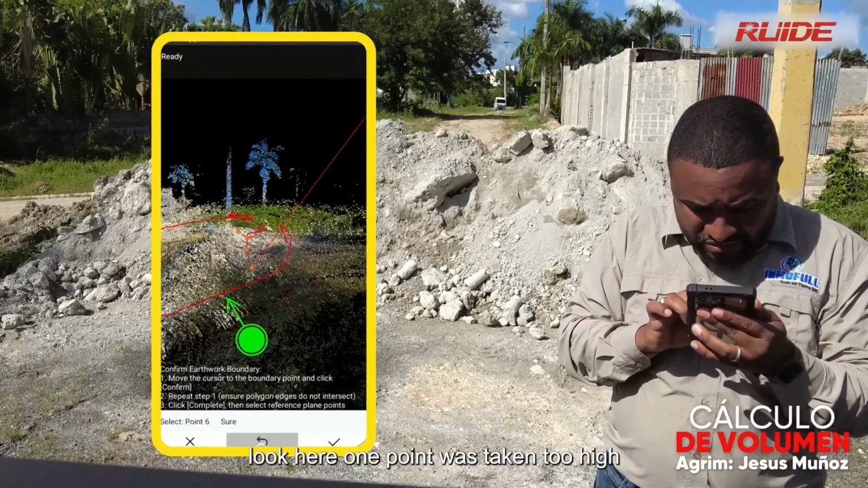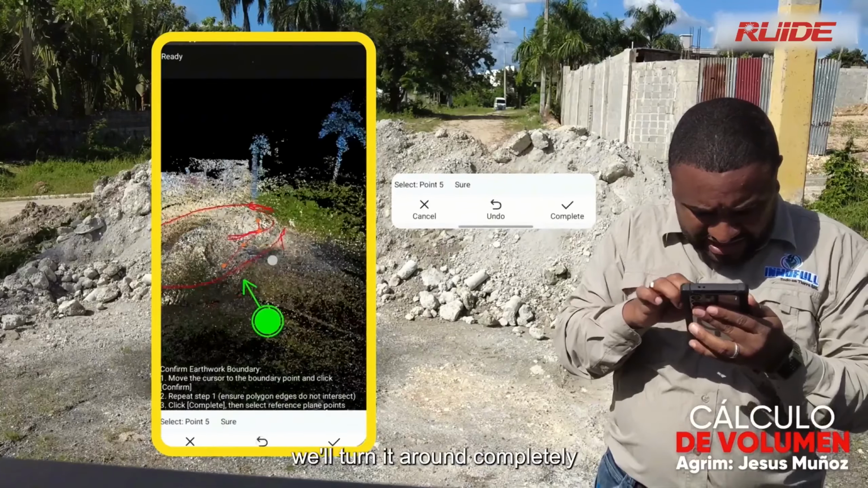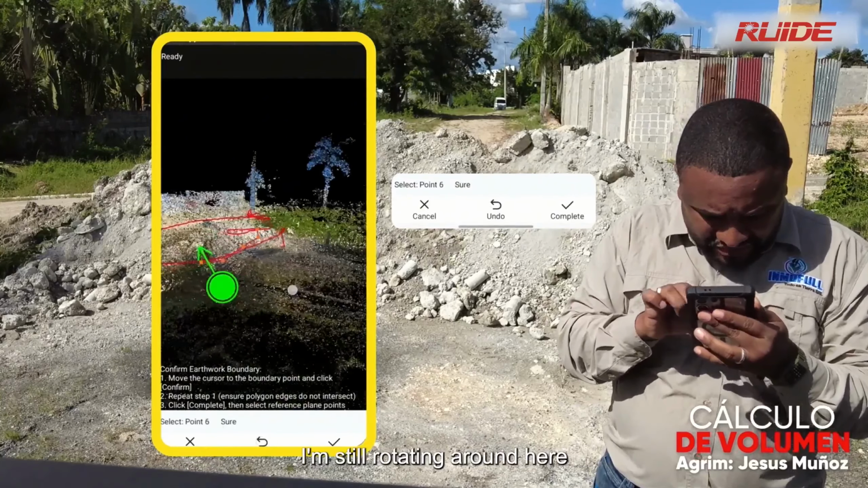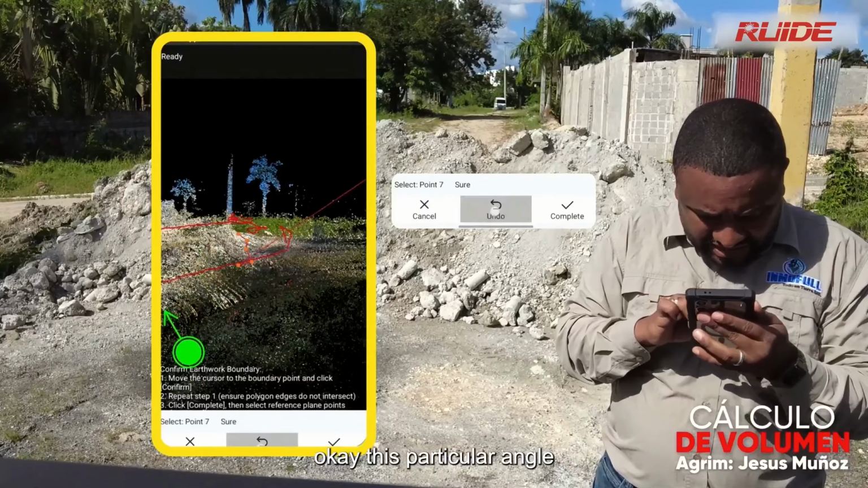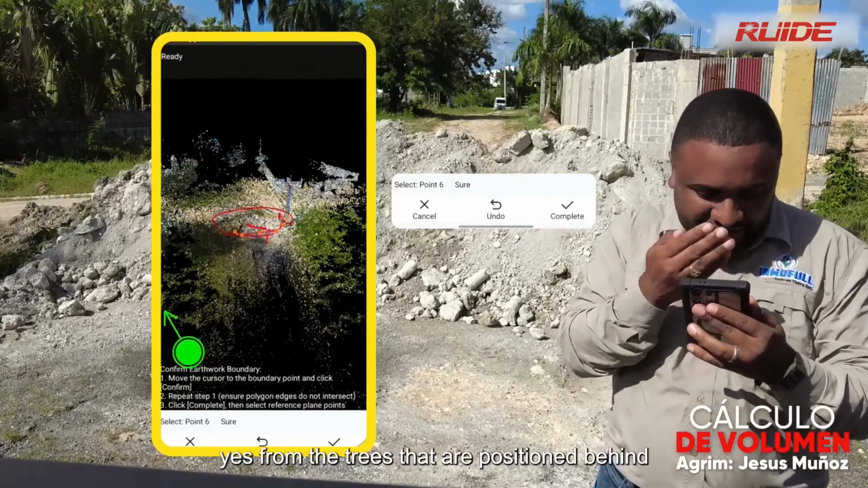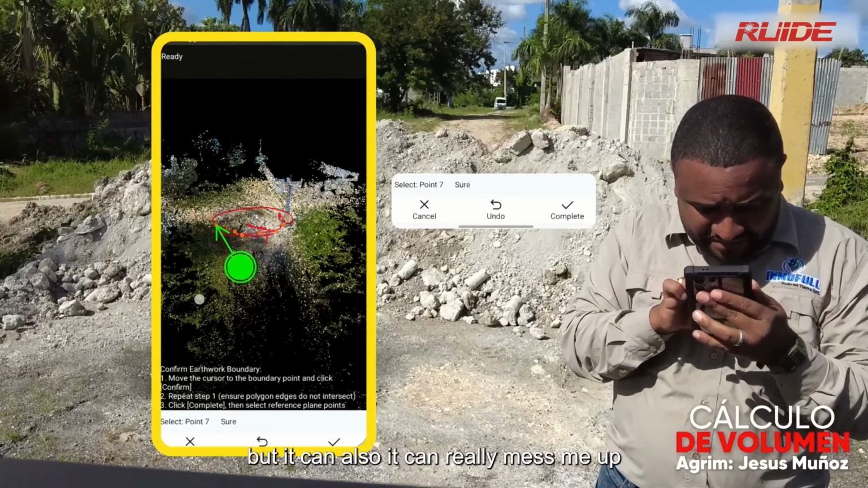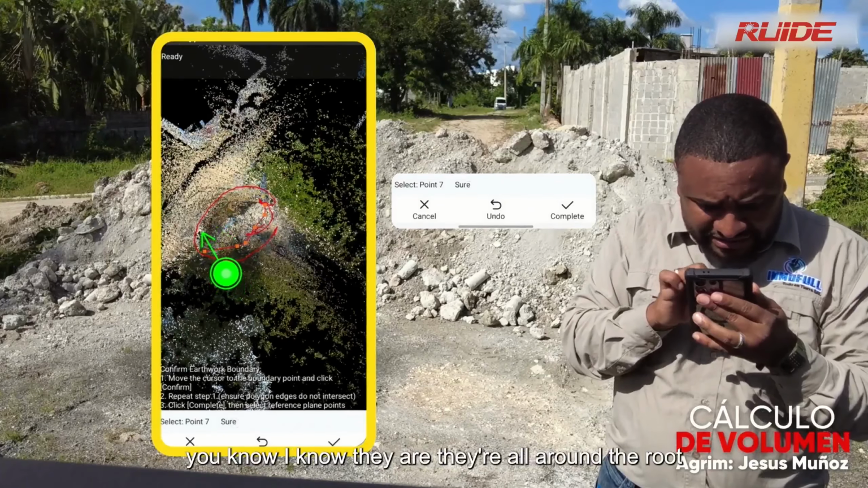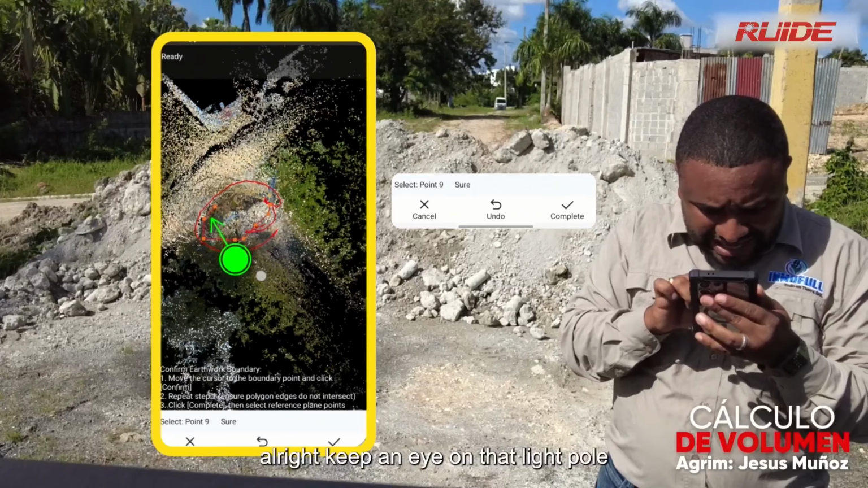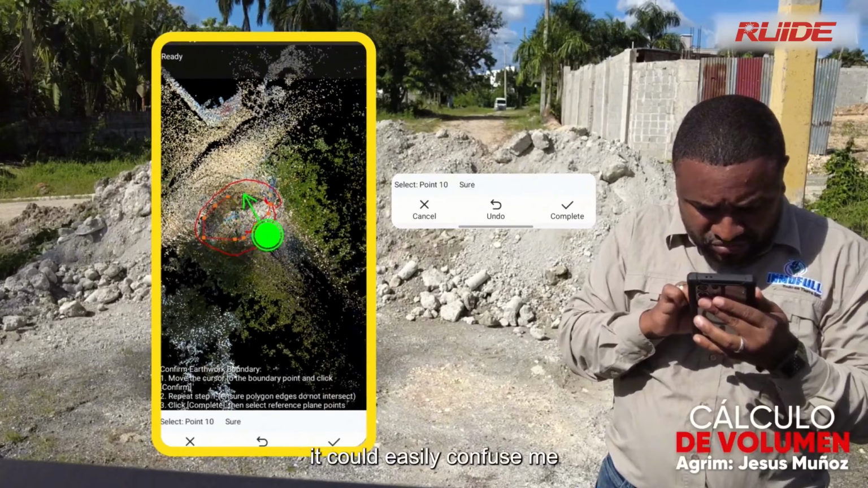Look here, one point was taken too high. Here it goes. Let's get this started. We'll turn it around completely so that everyone can clearly see. I'm still rotating around here, moving towards this corner, okay? This particular angle makes it quite uncomfortable for me to view because there are certain points from the trees that are positioned behind. The environment helps me, but it can really mess me up, you know? I know they're all around the route, so I absolutely must not go past the specific points of the route that I had previously taken, alright? Keep an eye on that light pole that was standing right there. If the light happens to go out, it could easily confuse me.